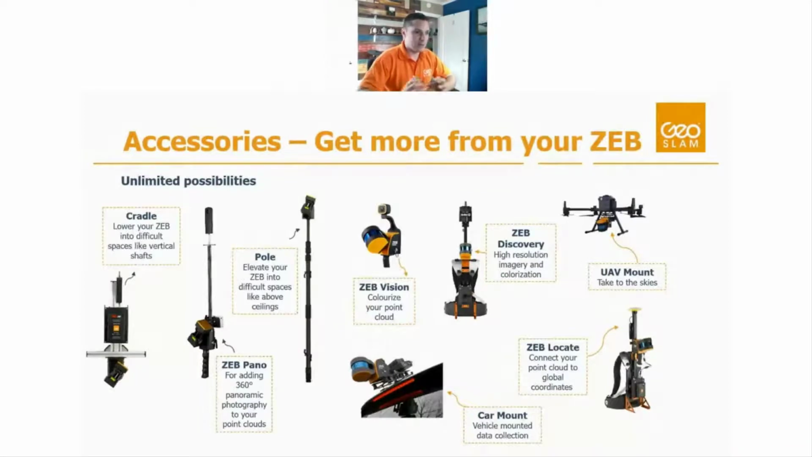Then we have car mount and UAV mount, which allows you to take the Zeb Horizon system and drive with it at a speed of up to 25 miles an hour. UAV, same kind of thing, but capturing from the air.